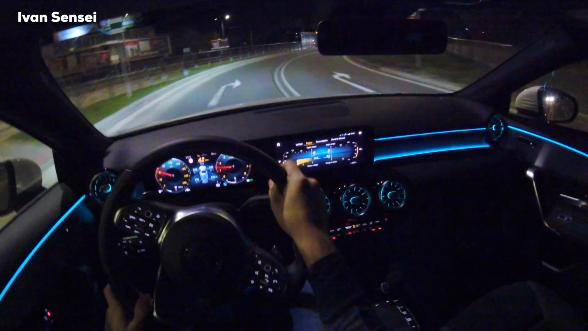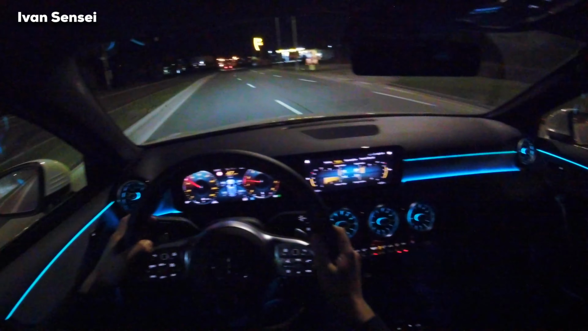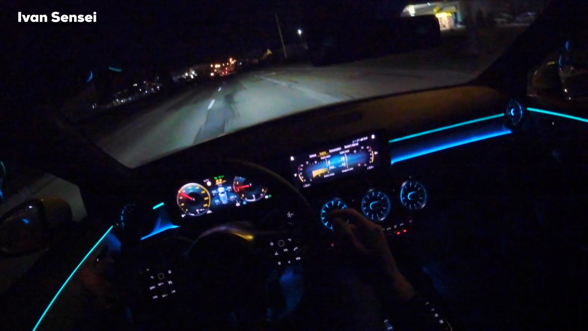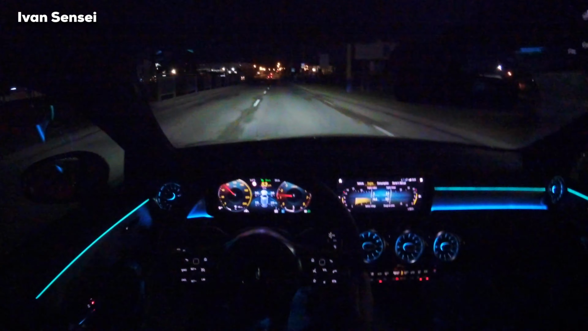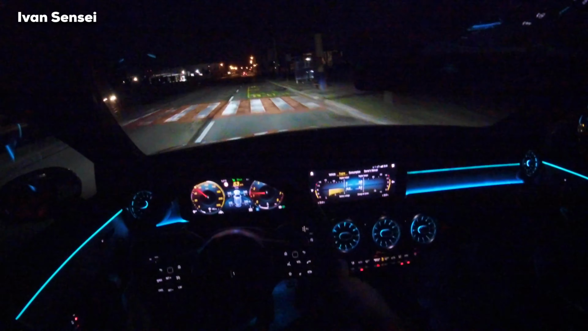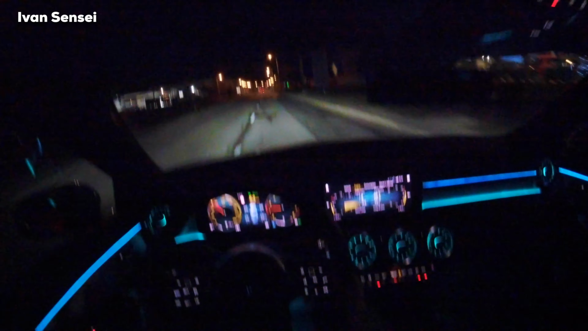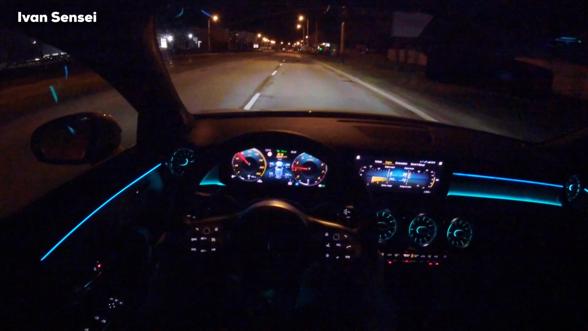In the rear there is a difference for the headroom. In CLA you have a lot less headroom because of the sloping roof, but from the exterior it's beautiful. So you just need to think. Also there is the new GLA, which is similar to GLB, and the shooting brake. The CLA shooting brake is also available in some countries like here in Europe. In the US it is not available.